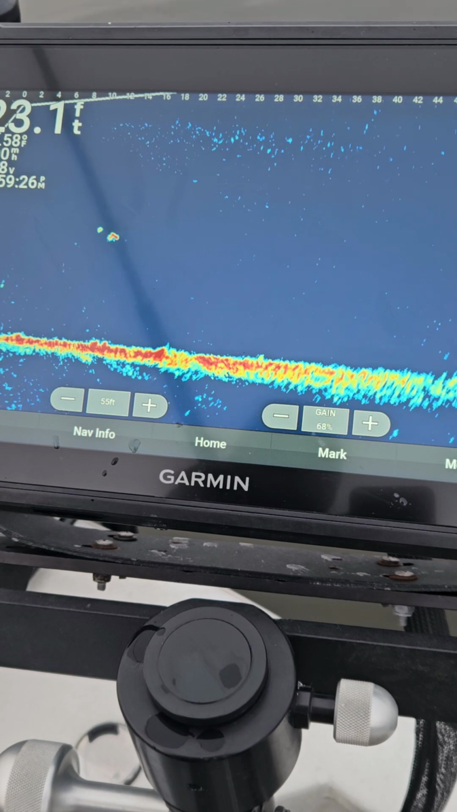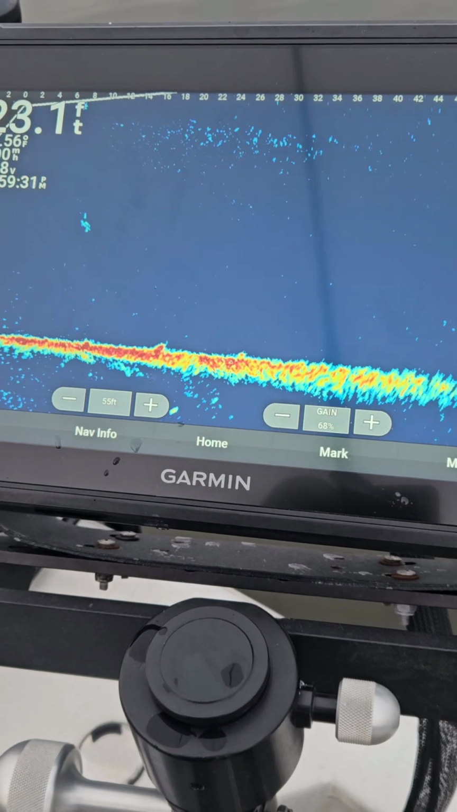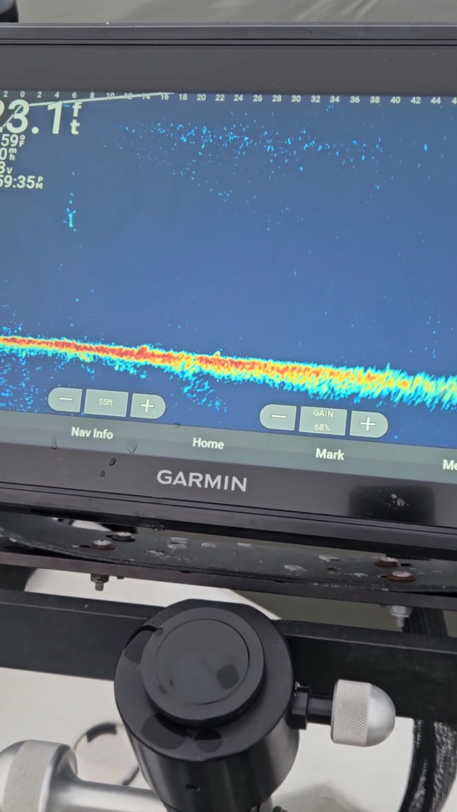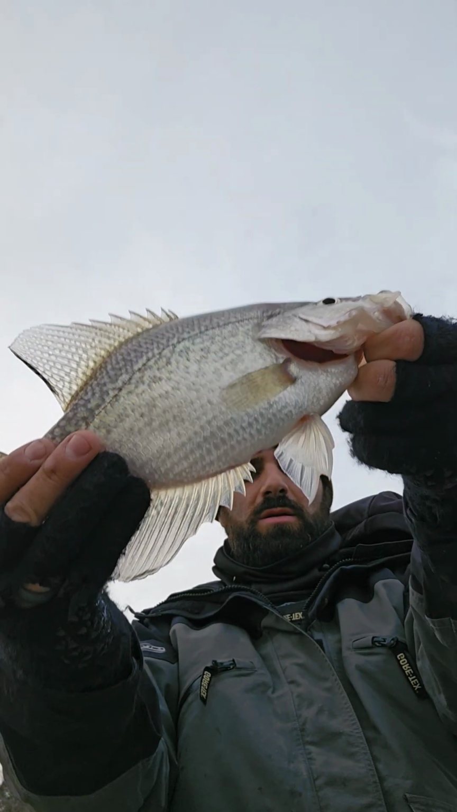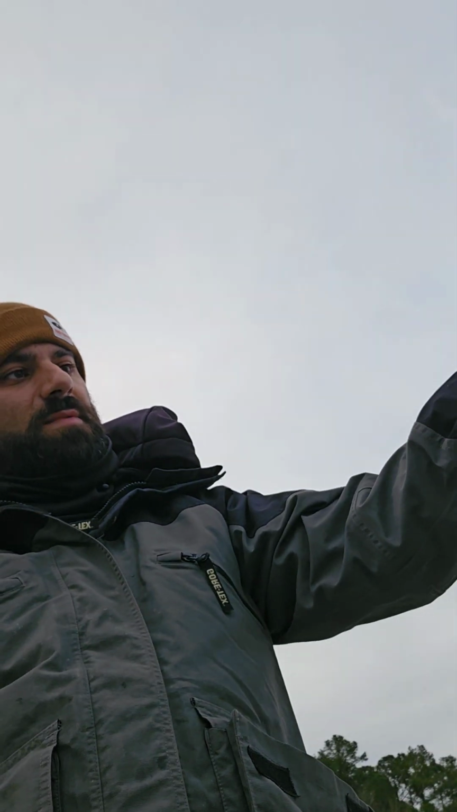Here he comes, here he comes, here he comes. Piercing. Yep, there's a nose piercing for this one. There's a good fish. Oh yeah. That right there is a nice crappie. I mean, that's a football.